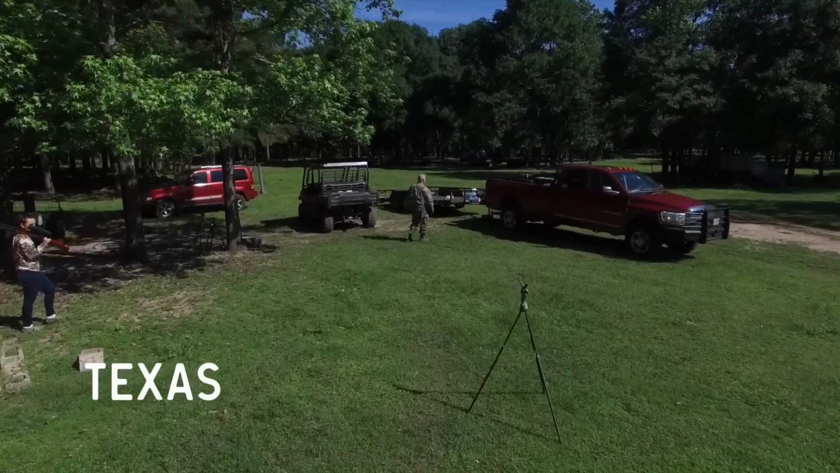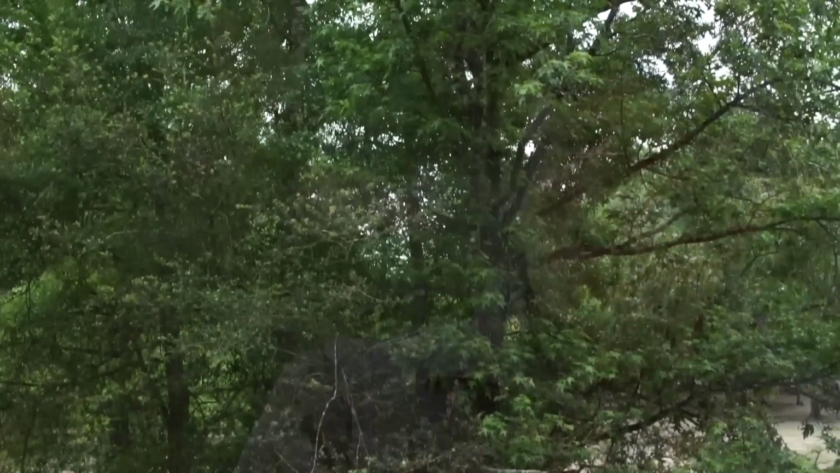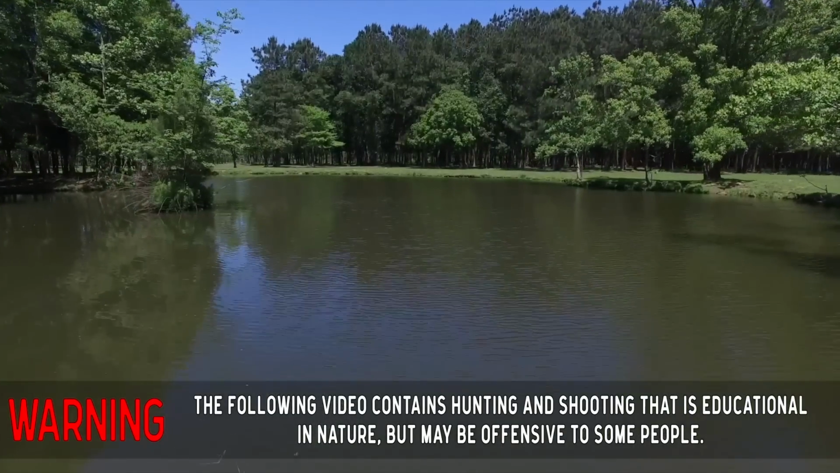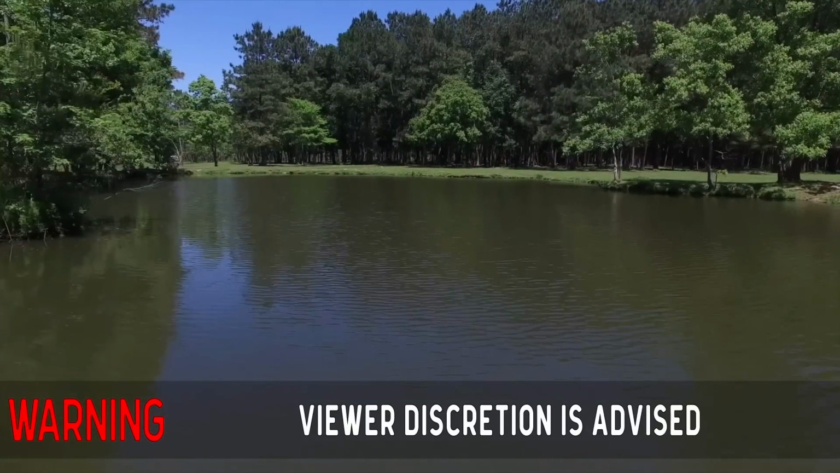This is springtime in Texas, and although it may not be deer hunting season, that's okay. It's still one of my favorite times to hunt, and the reason why is because everything is so beautiful. I mean, it's a pretty time in Texas. It's before the weather gets too hot. Everything is nice and green. The animals are on the move.